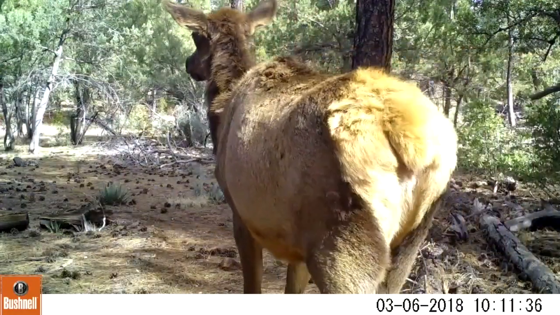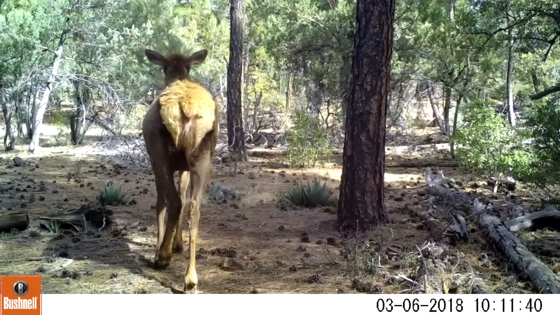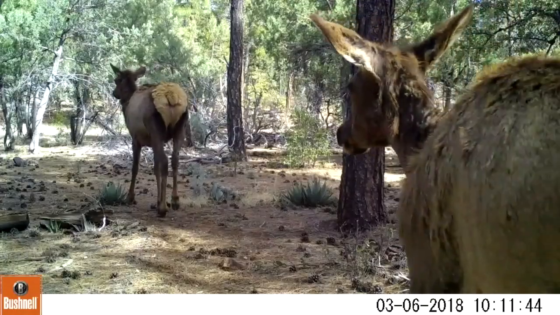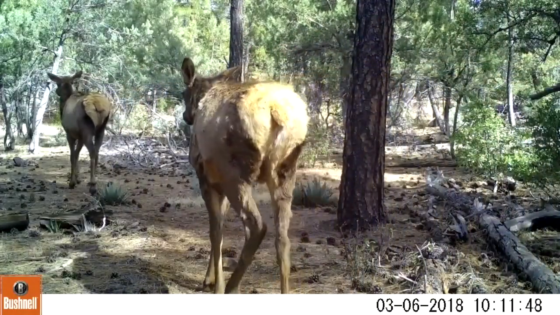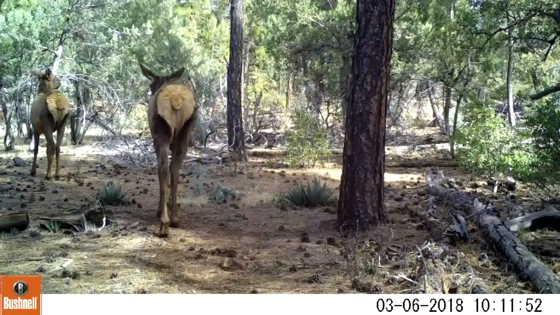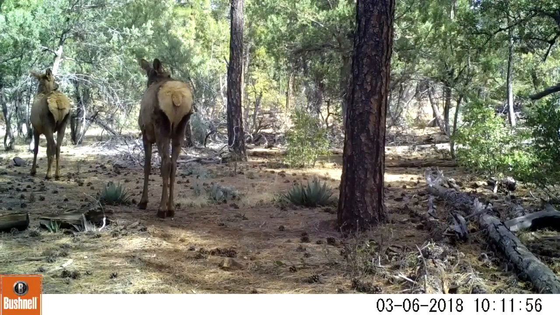Now this next video coming up is about a number of cow elk, and obviously I edited some of this out, but I counted upwards of about 18 cows with their yearling calves going past this camera.